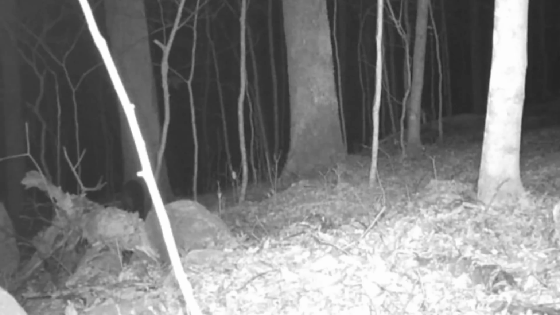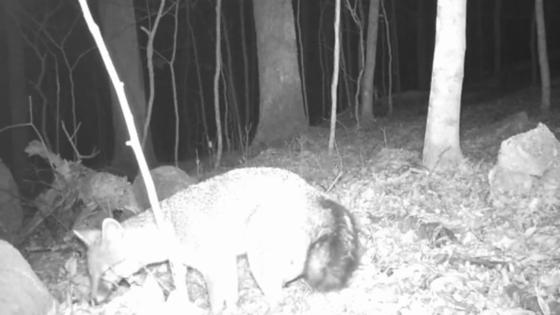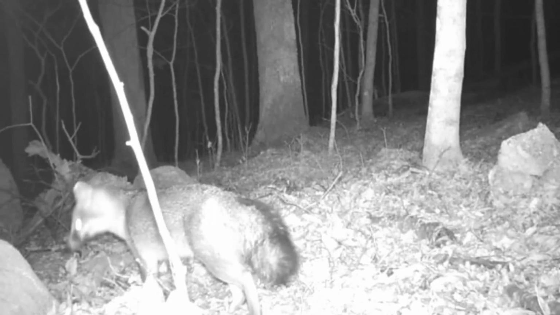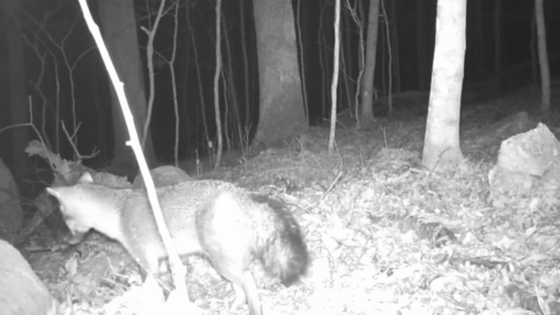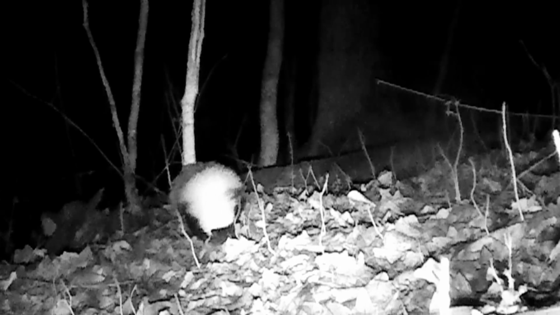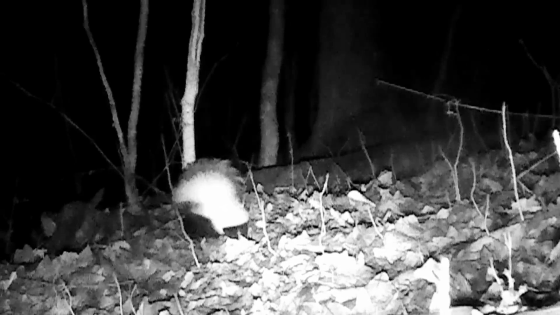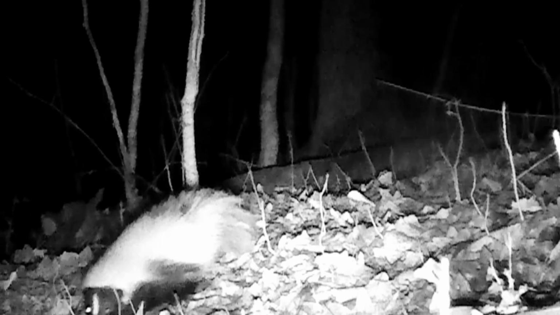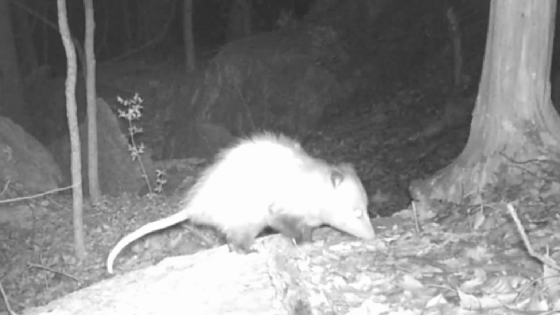Well, come nighttime, down at the pond the coons come out of them den trees. But seems like the fox follows the coon around. Sure seems that way. There's an old skunk coming through there. Now that looks like Snowball. You look at him right here. That's old Snowball.